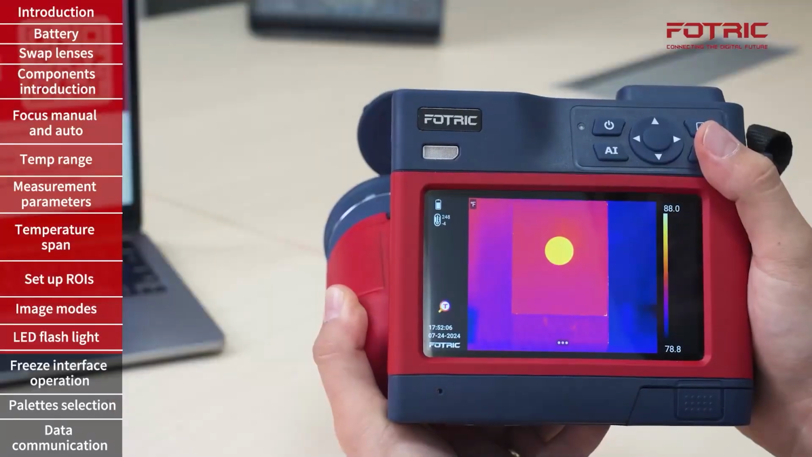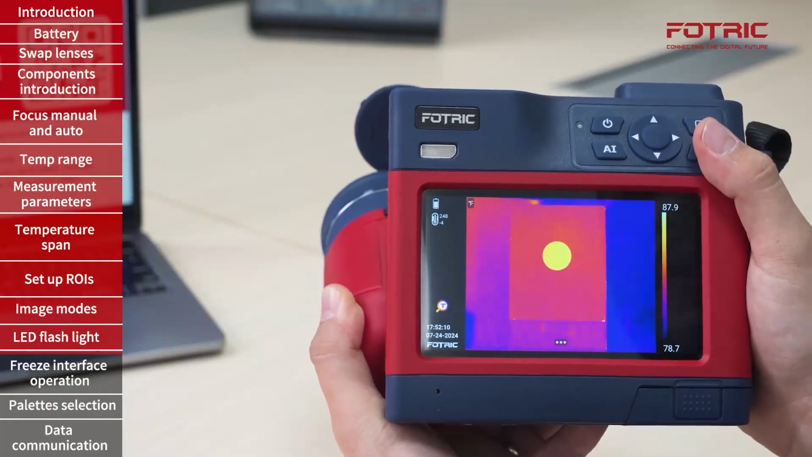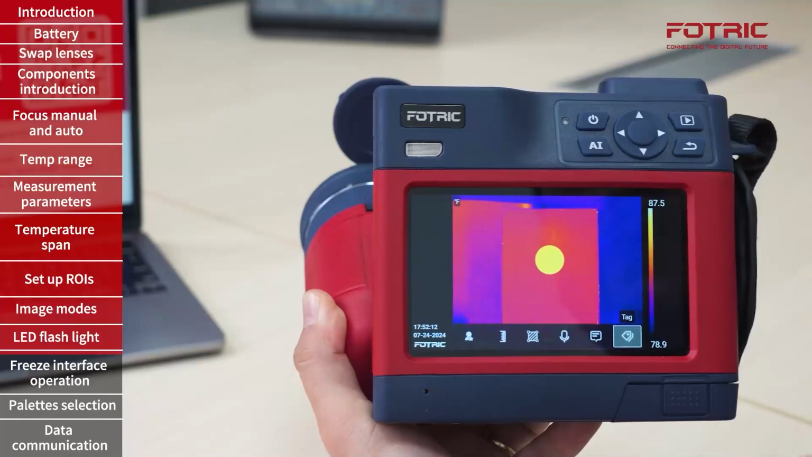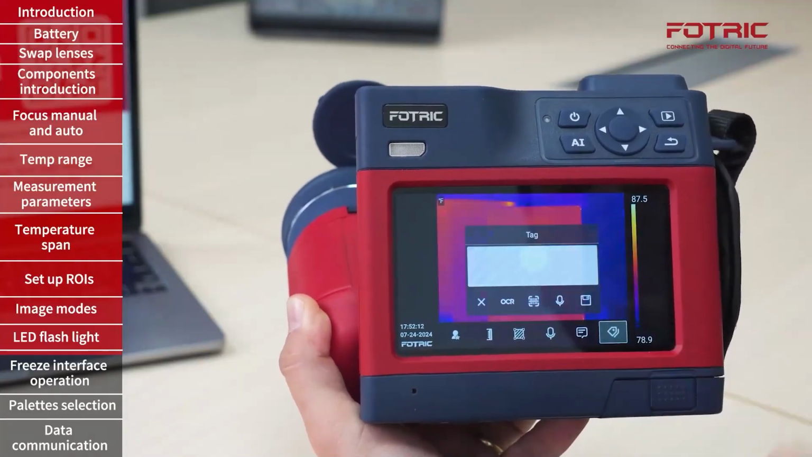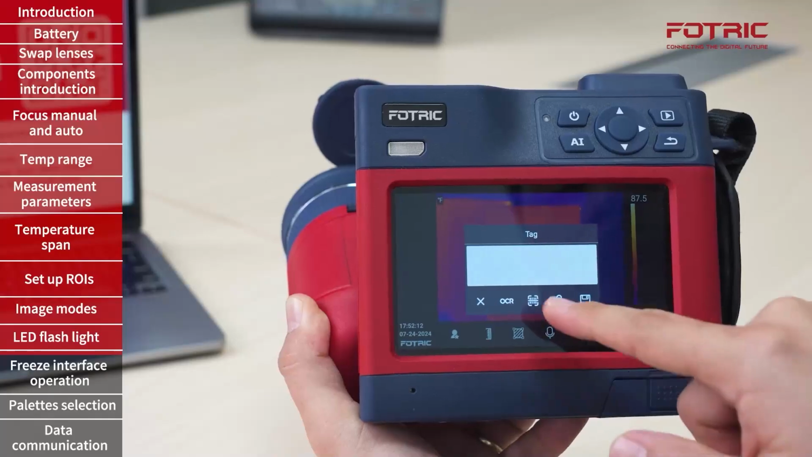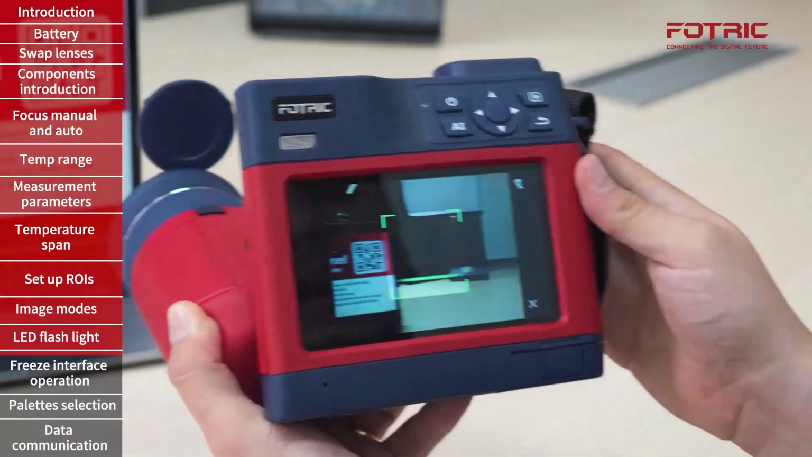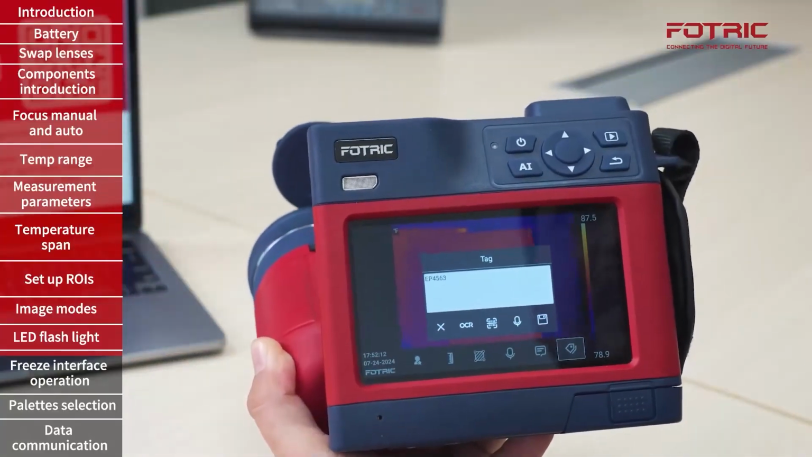One more application of the digital camera and the flashlight is to add additional details to my thermal pictures. Let's say that I freeze this image and I want to add a tag so I can filter that image later. I will open the tags menu. I will open the QR code scanner, which uses the digital camera, and I will directly open and direct it.